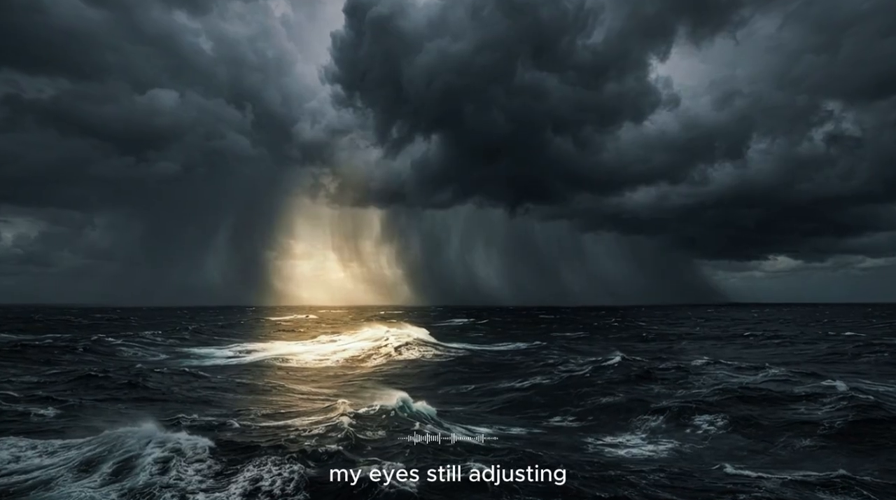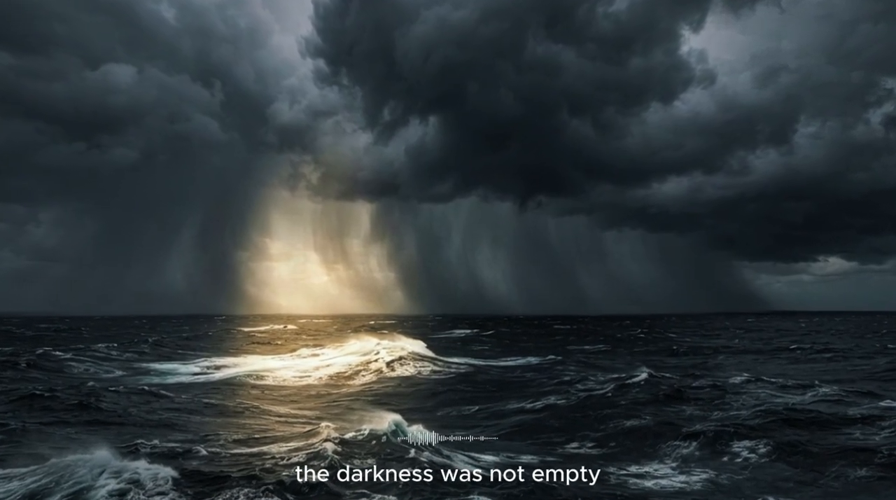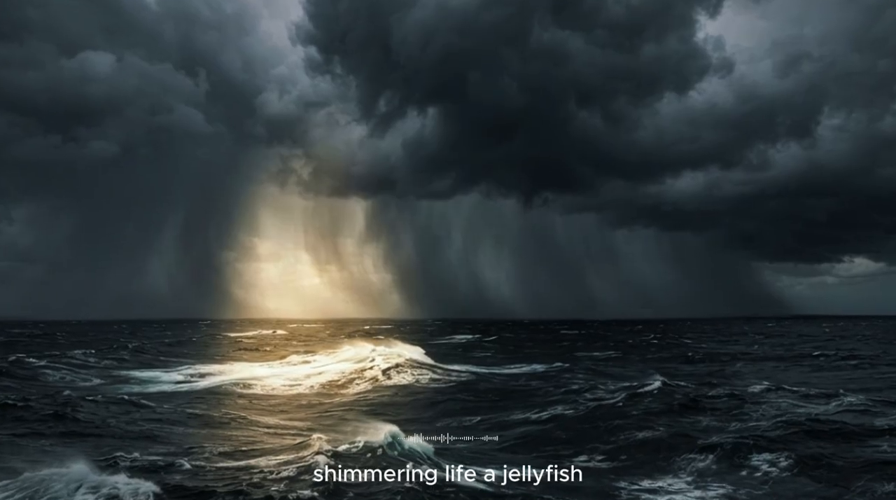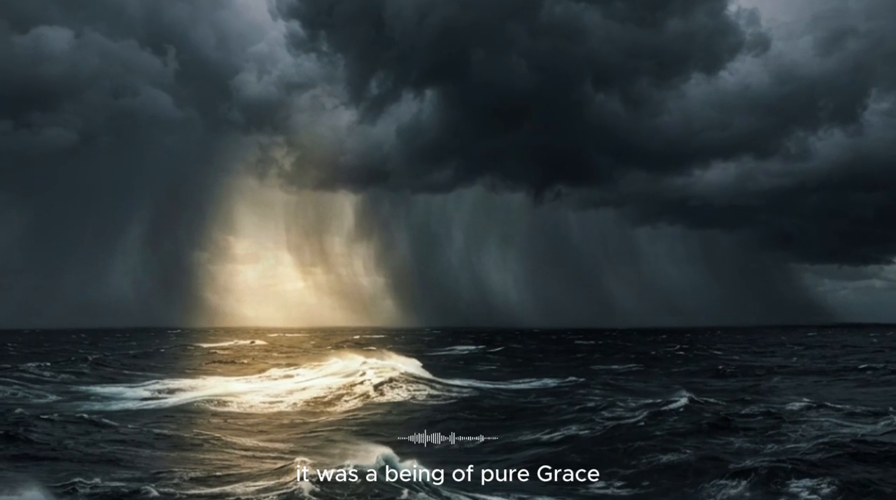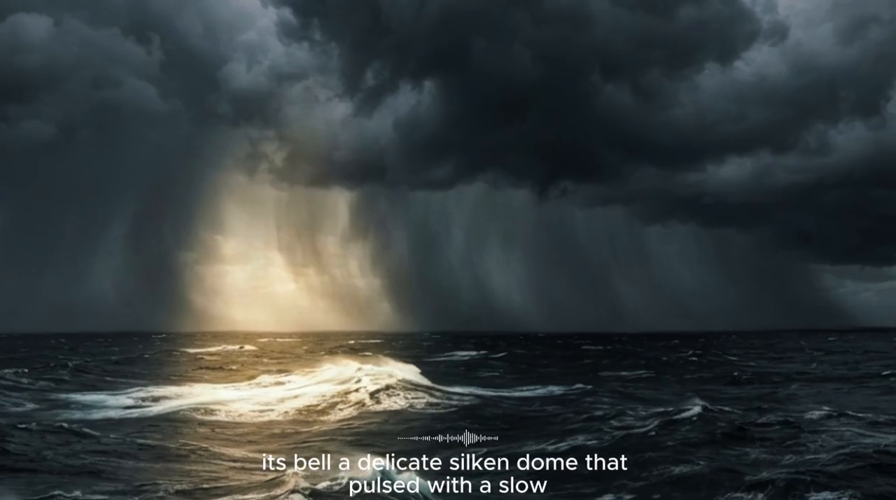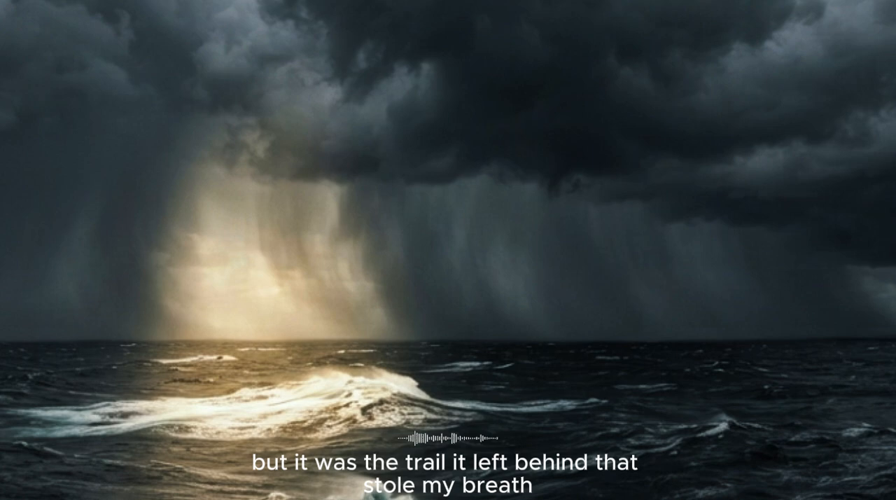My eyes, still adjusting, began to pick out more and more details. The darkness was not empty. It was teeming with silent, shimmering life. A jellyfish, translucent and ethereal, drifted into view. It was a being of pure grace, its bell a delicate, silken dome that pulsed with a slow, hypnotic rhythm. But it was the trail it left behind that stole my breath.